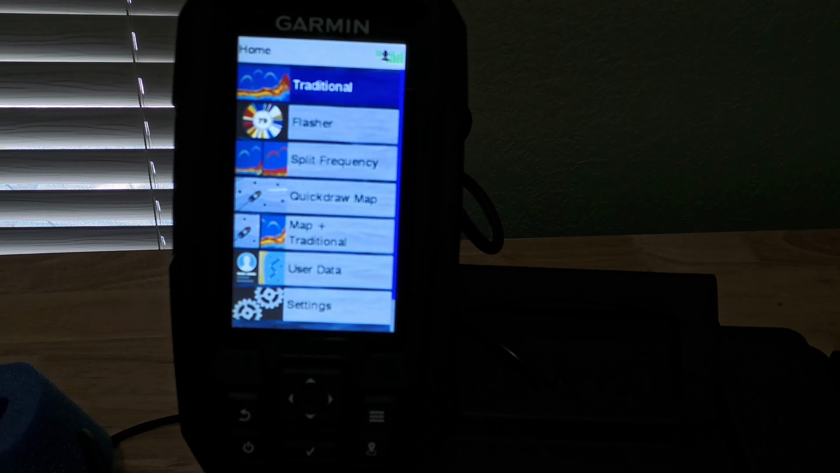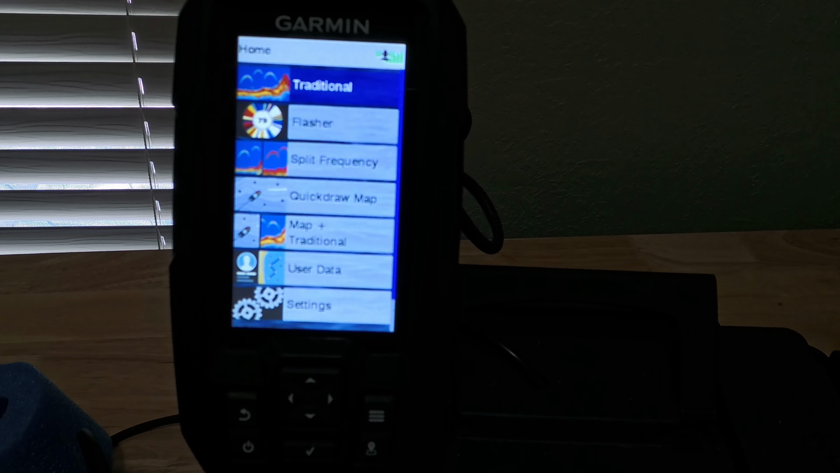So I know there's a lot of hype around this unit. The Striker 4 was very, very popular when it came out, and I still believe it is. My biggest thing is that get what you want. Don't try to fall into the fad. I would love to have the Garmin Navionics and be able to have live scope and all that stuff, trust me. But my big thing is this is going to get you out there. It's going to get you fishing.